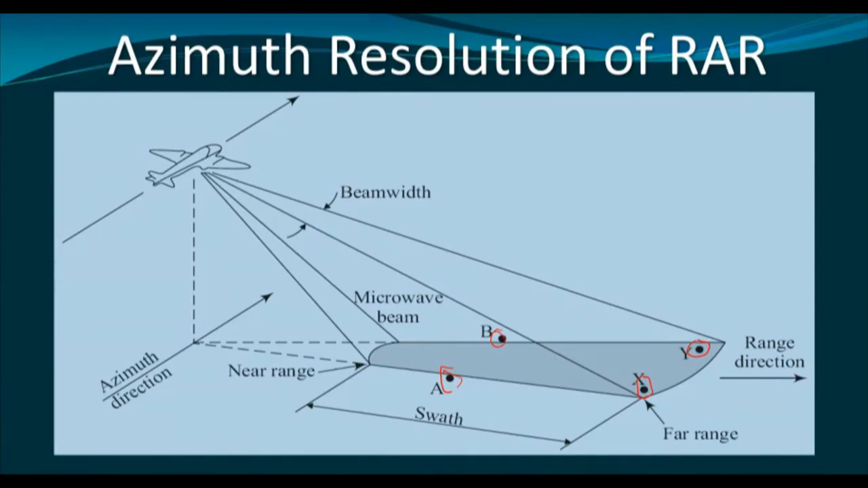Now see, the beam width is narrower at the near range and wider at the far range. Here we have the beam width, this is narrower at the near range and this is wider at the far range. That means the spatial resolution will vary across the swath.